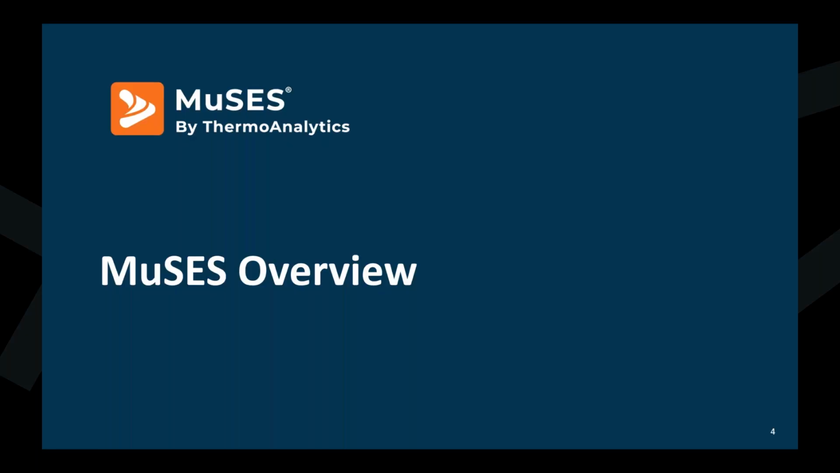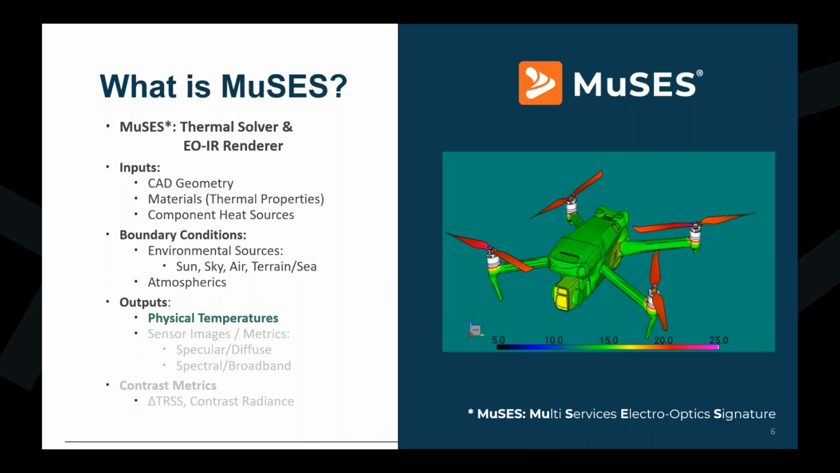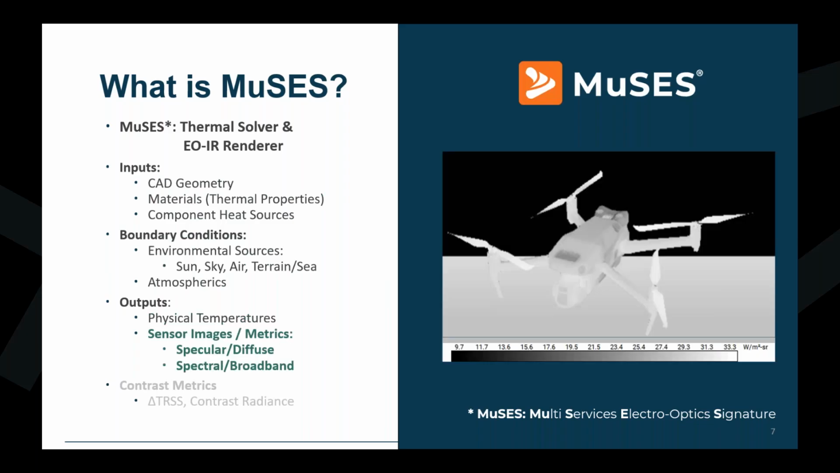First, I'll provide a quick overview as to what MuSES is. So MuSES is a thermal solver and EOIR rendering tool, which takes inputs such as 3D CAD geometry description, part material thicknesses and thermal properties, as well as boundary conditions such as sun location, the sky and background for radiation exchange, and air temperature and speed for convective heat transfer to properly set up an analysis environment. Once these are combined, we get a physical temperature prediction of a target.